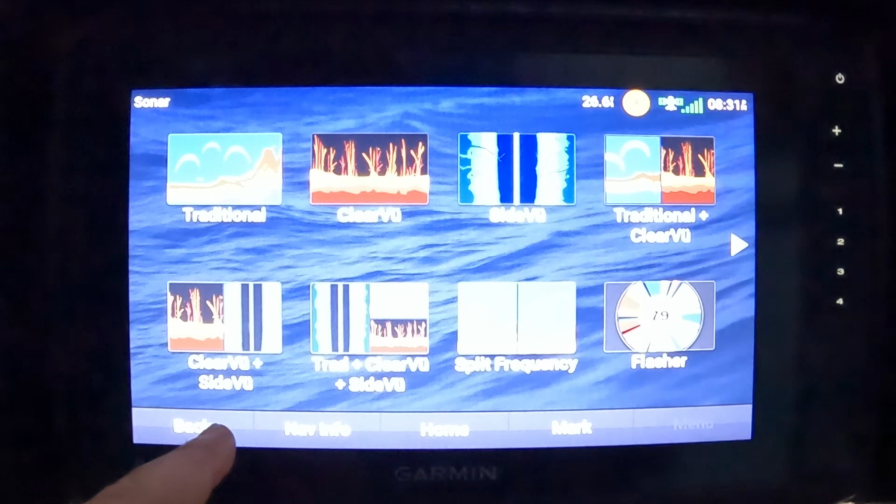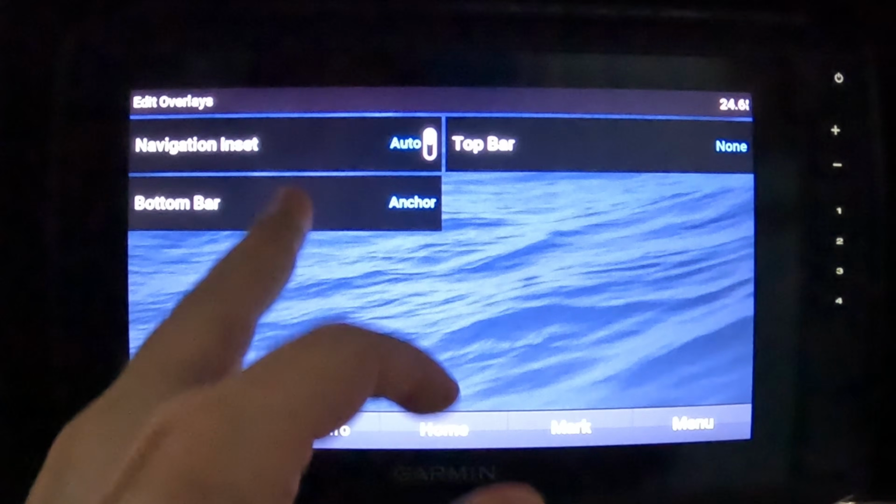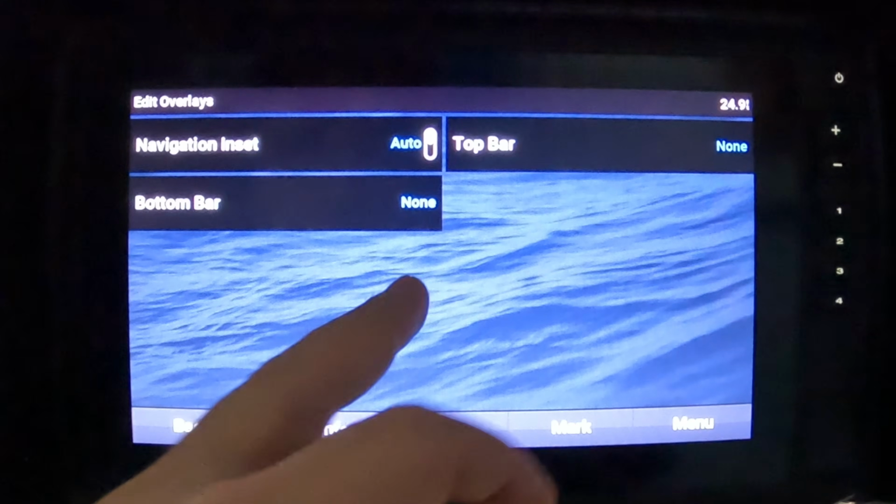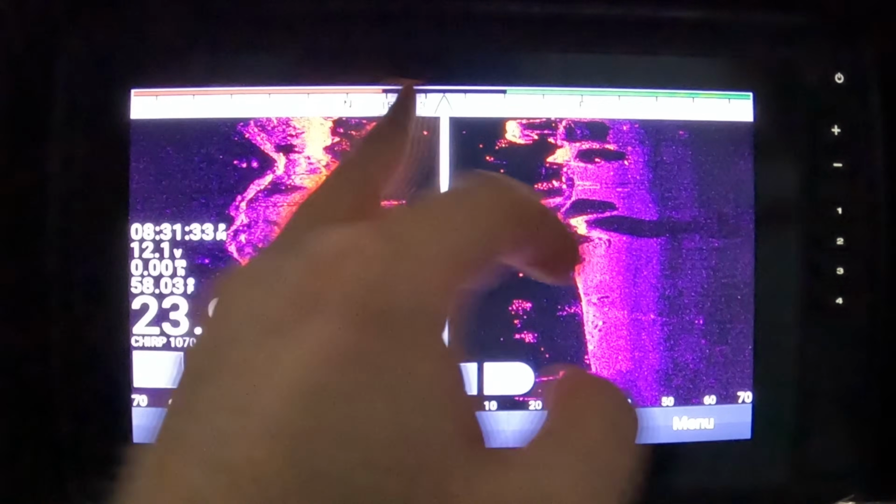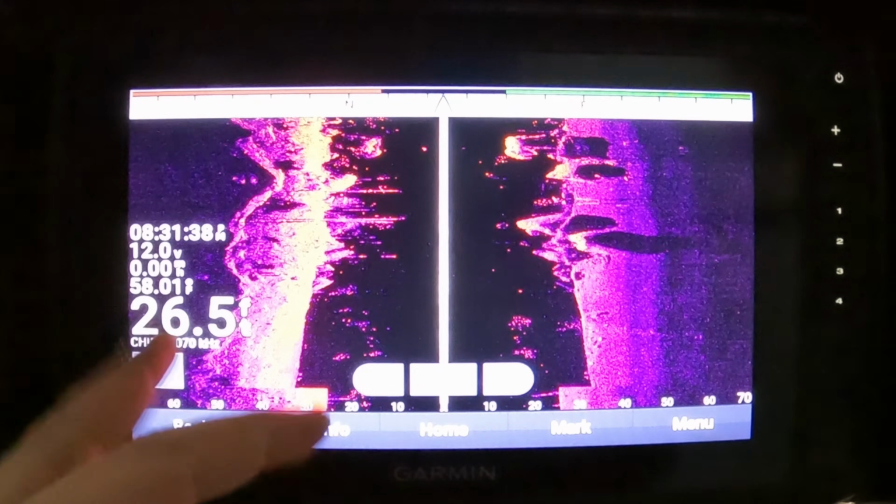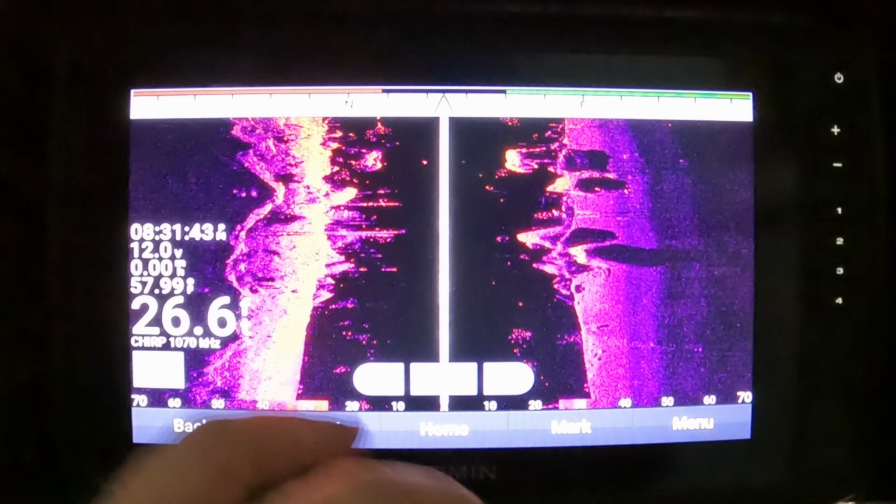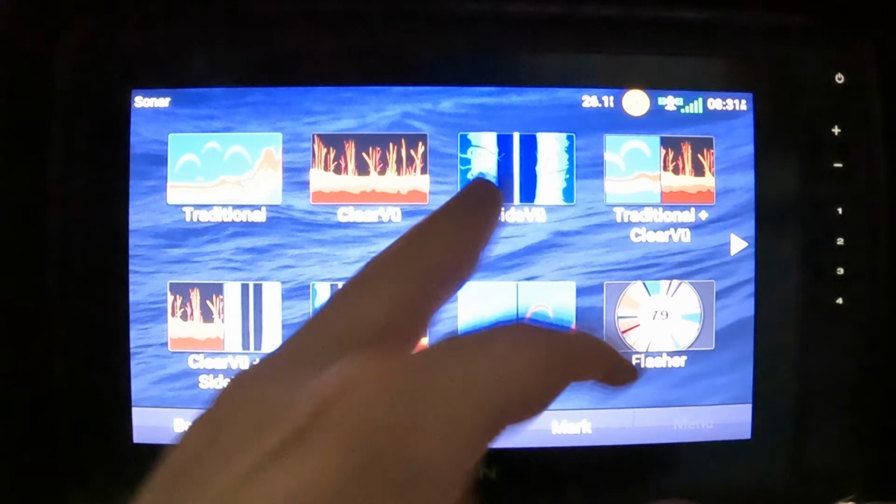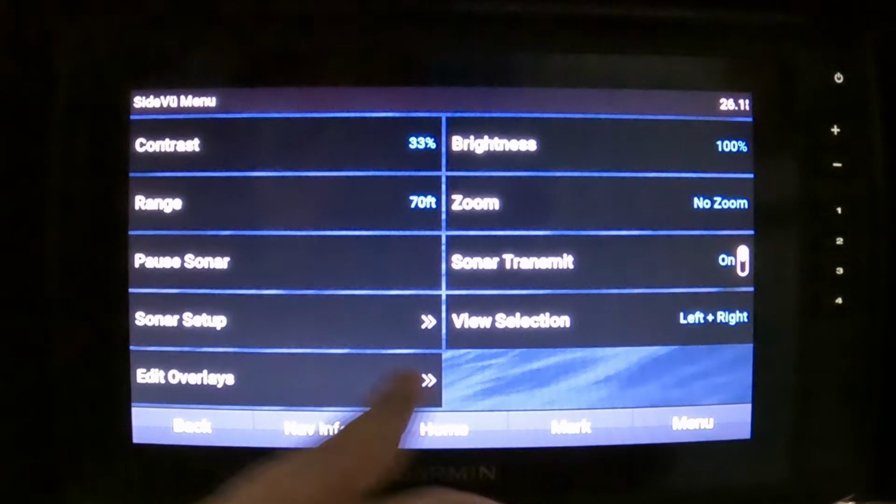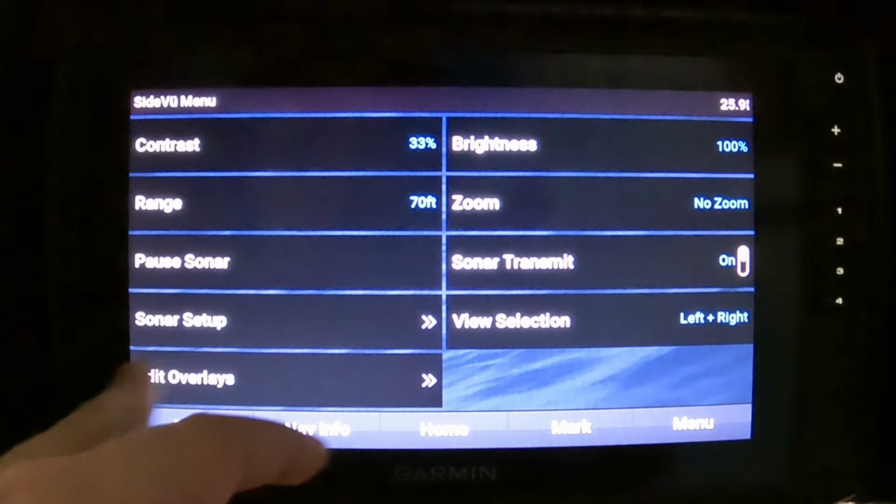On the bottom, you have options. And then let's head over here to edit overlays. Let's go ahead and put none. Let's say on the top bar, you want to see your compass tape. When you head back here, you'll see a compass tape at the top. But anytime you add a top or bottom bar, it's just going to reduce your screen size even more. So I don't like utilizing those. So I'll go back and head into the menu, edit overlays, top bar. I'll turn that off. I personally don't like them, but you might.